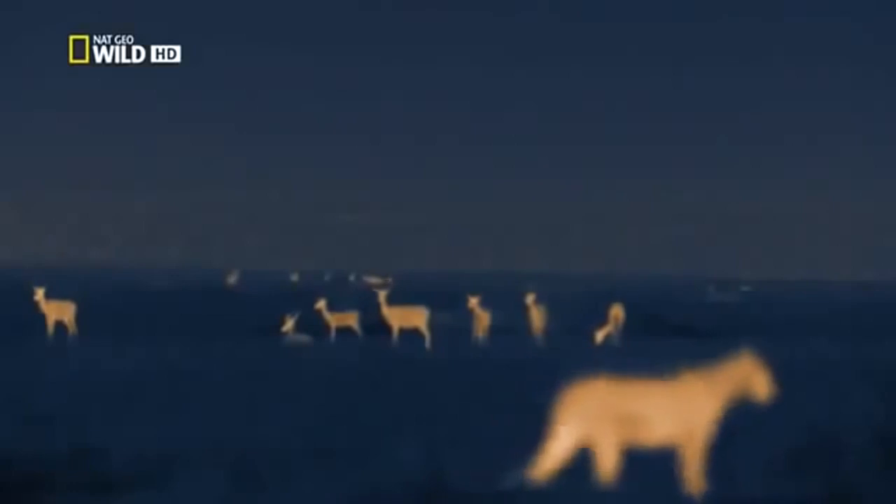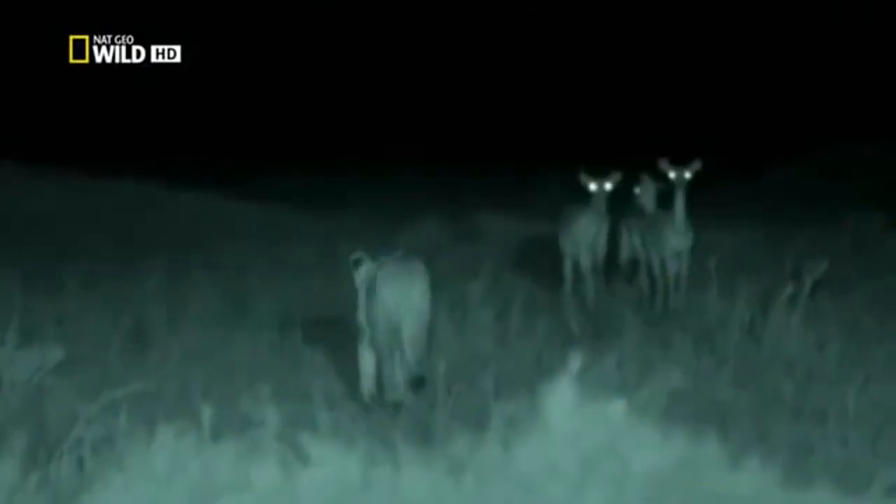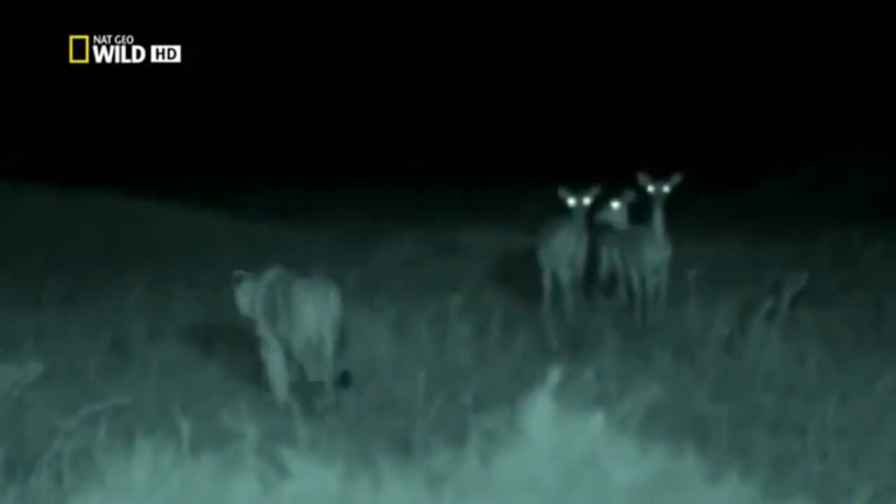A pride's experienced lionesses normally lead the hunt. They spread out, combining their forces and drive prey towards each other. But this wild bunch are all over the place. If only they would coordinate their attacks. That's the next lesson, to work with the other pride members in the dark. They give their presence away before they are close enough to actually see their quarry.